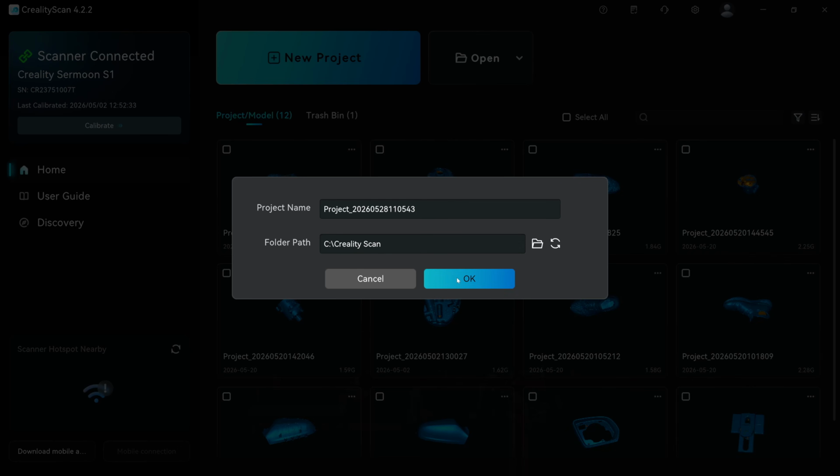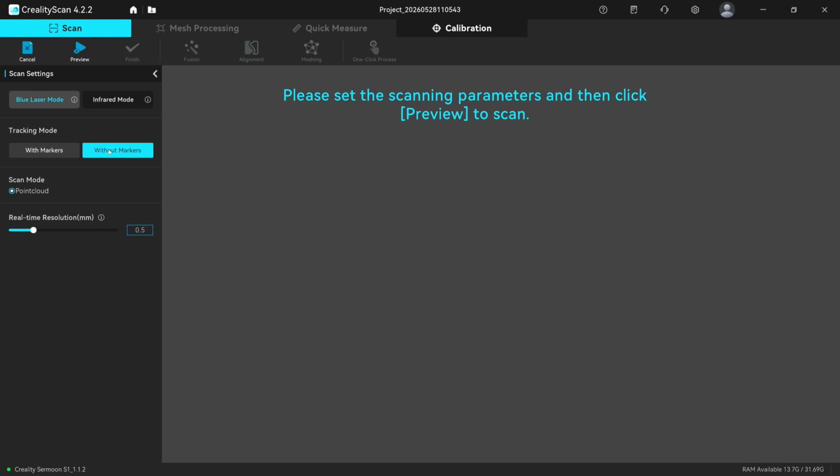So let's start a new project. Now if we go to blue laser mode and without markers, it's now taking away the option of cross lines. There was only one there to start with, so I suppose it's thinking, well, if you can only select one, why even have any options?